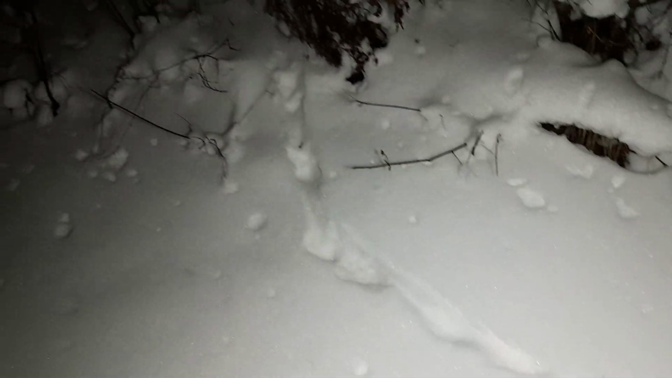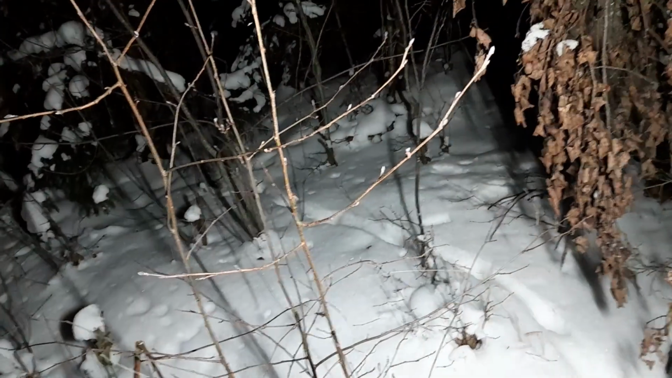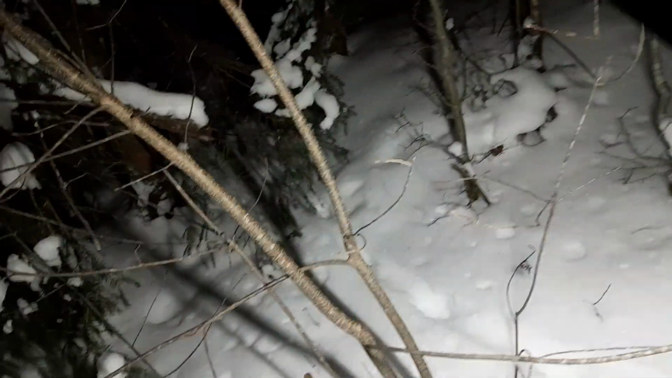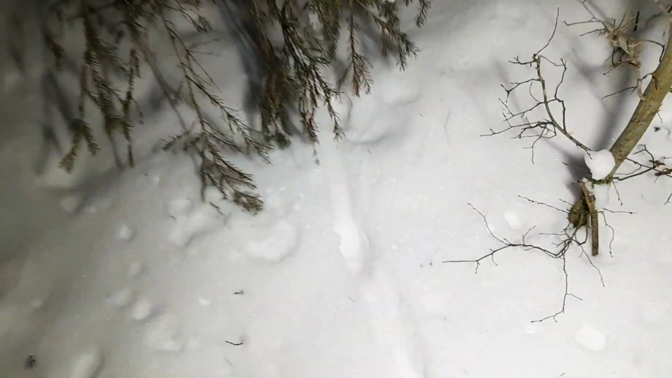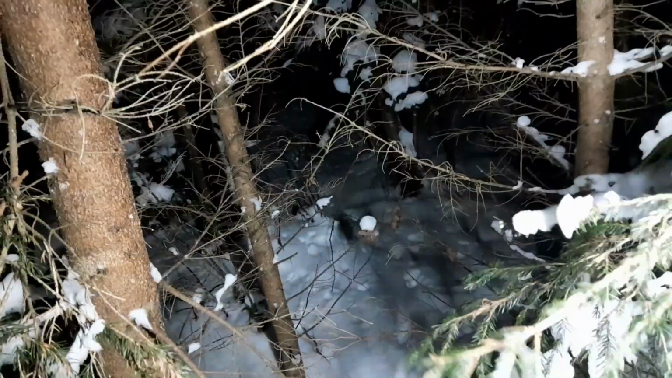Deer tracks, if you ask me, or something similar. Because whatever it was, it needed to go through here, which is pretty short. Let's see if I can go through. I can't. Let's be careful. This is deep brush. Don't want to surprise anyone.